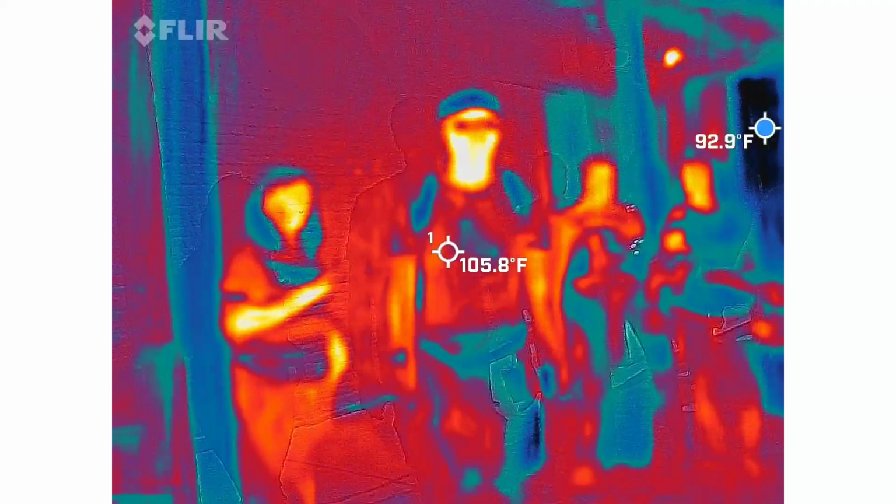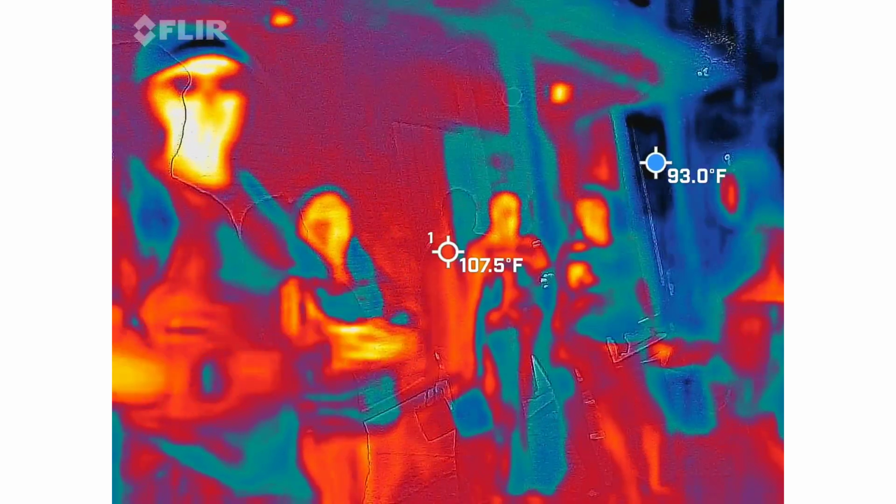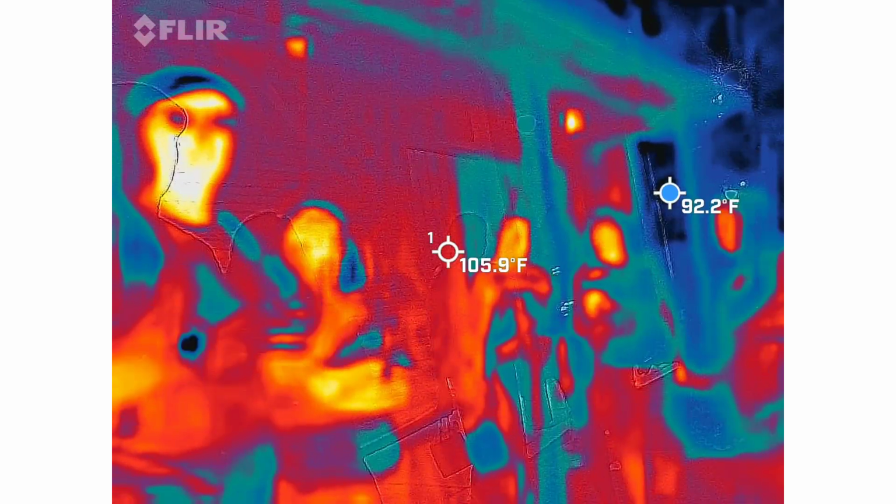Tom, you're going to try to do 2 things for us. You're going to try to keep one of us in view at all times. The reason why is because obviously we're going to be the warmest thing out here, so that's going to give us that array of color. It's going to be easier to spot those cold areas.